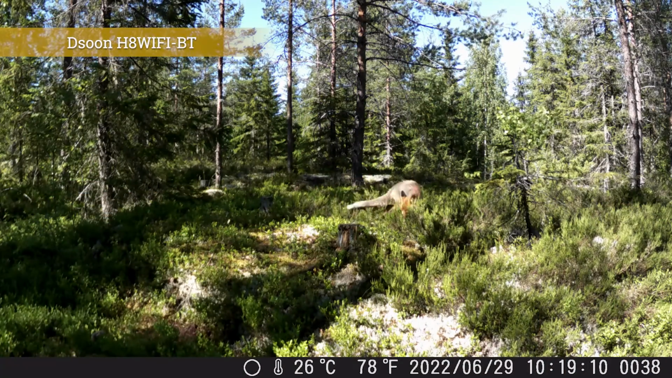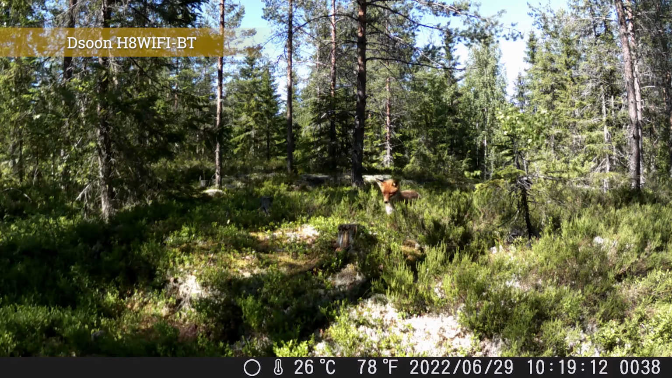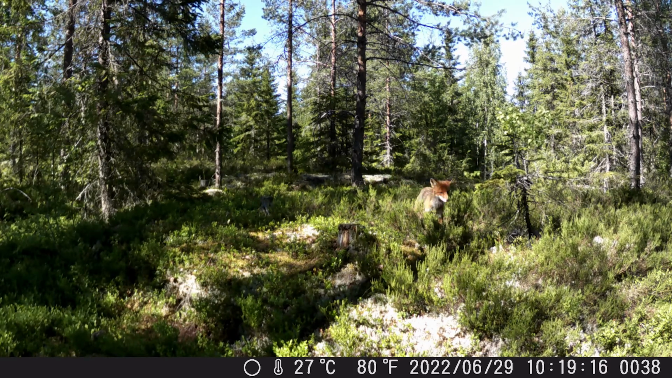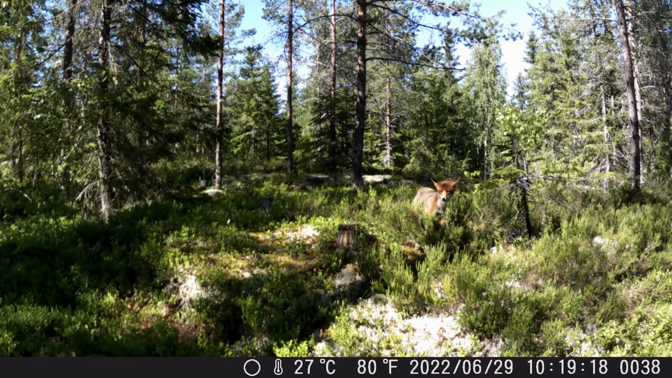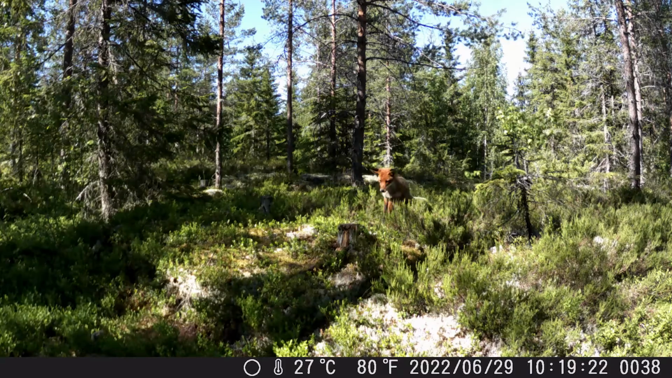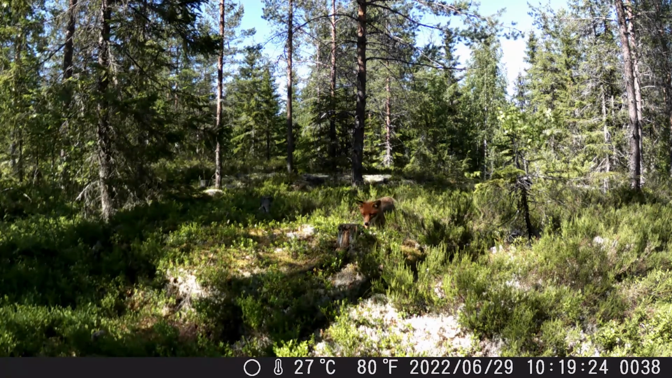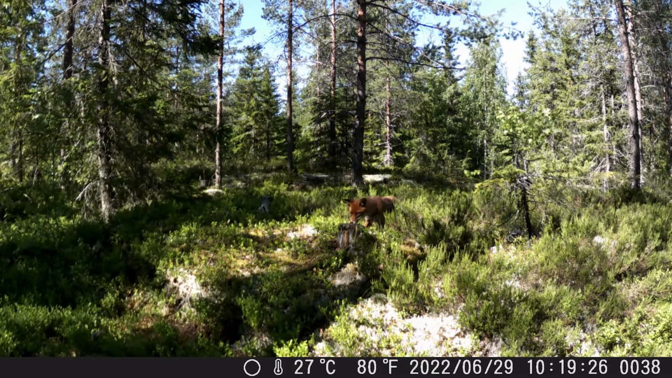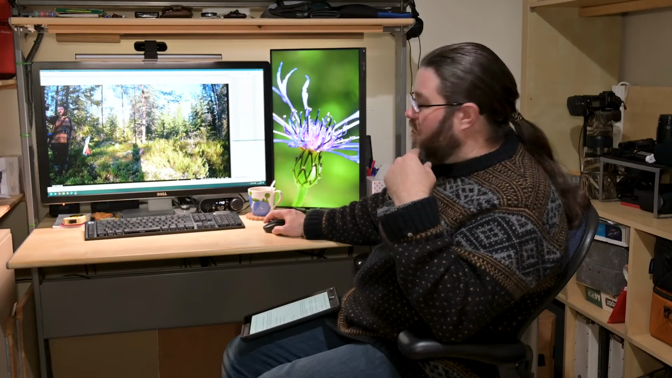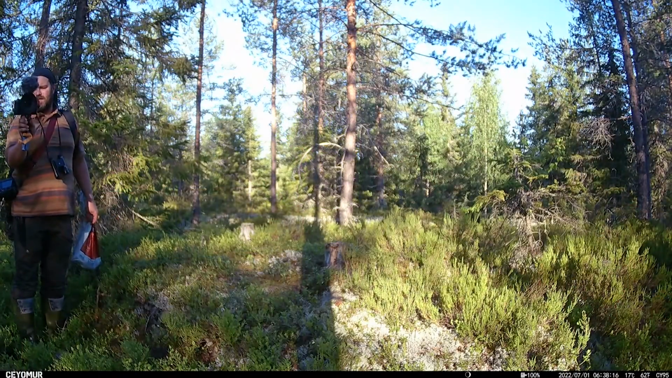But then there are these triggers in the bright sunlight on the Dsoon, where the fox is definitely close enough to be triggering both cameras. In fact, it comes right up to the stump and has a munch, and those simply do not exist on the Ceyomur camera, because then the next trigger after that, which is the day afterwards at 20 to 7 in the morning, is me coming to collect the cameras.